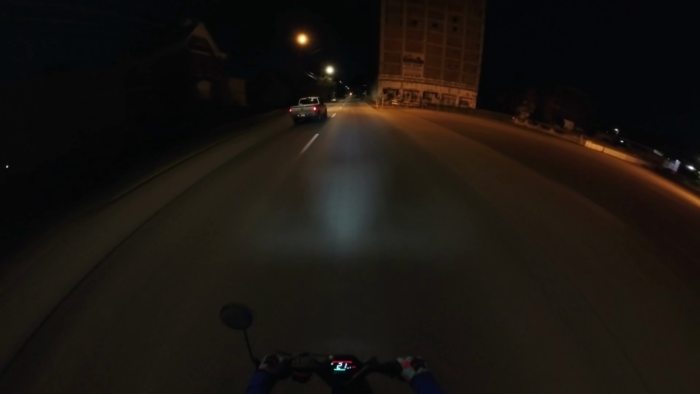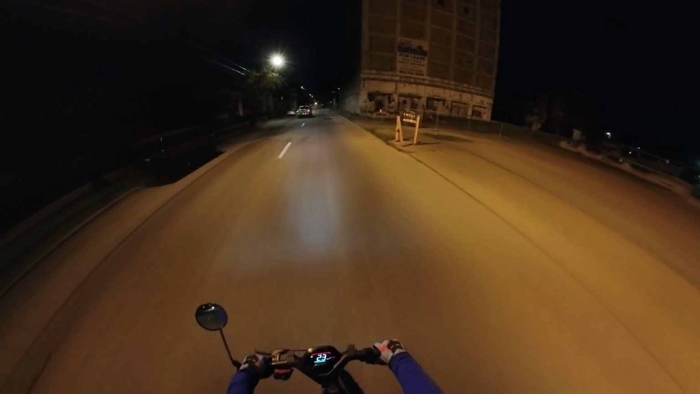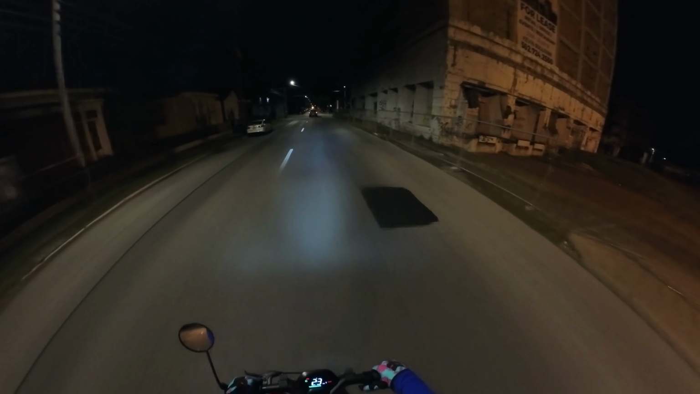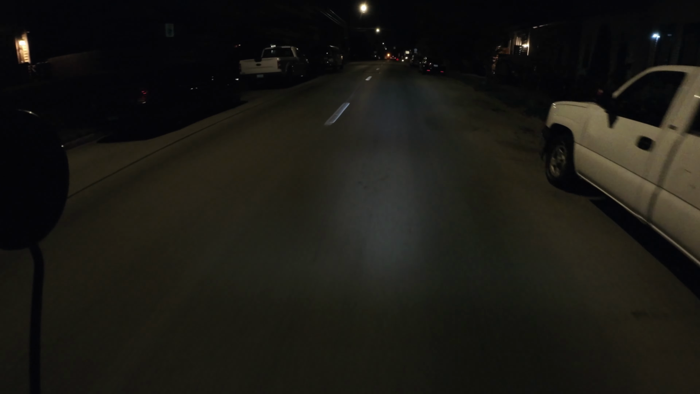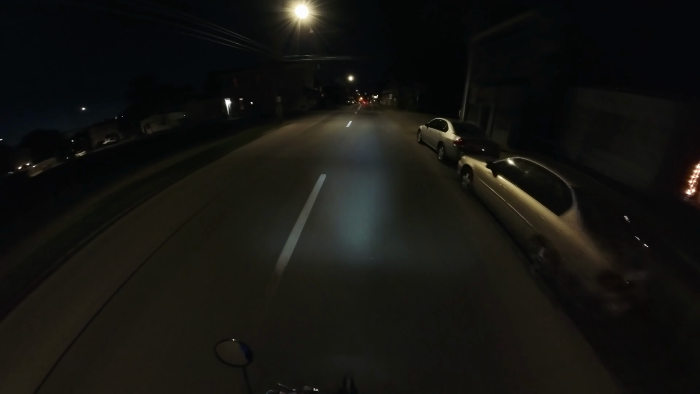This building over on my right, I think it used to be an ice house, and now it's being redeveloped. I think there'll be some condos and retail space eventually. I'm getting somewhat close to Broadway, which is a road that goes through Louisville from the downtown area to the west end, and then dead ends at the Highlands.